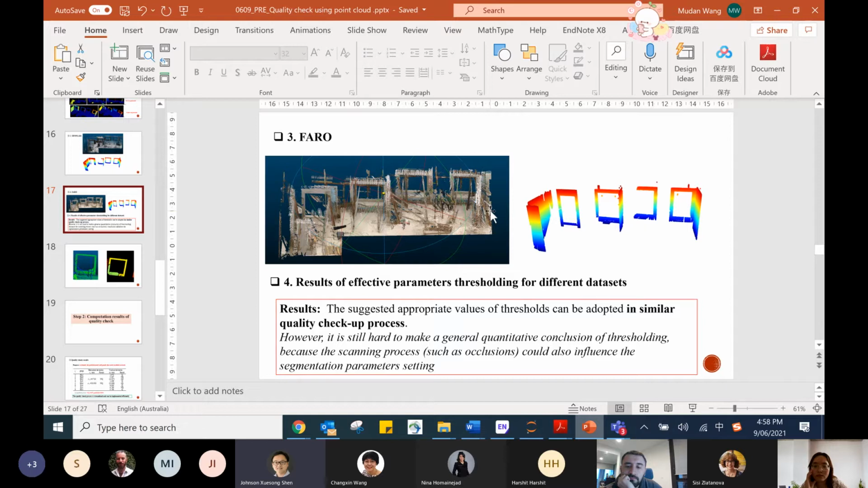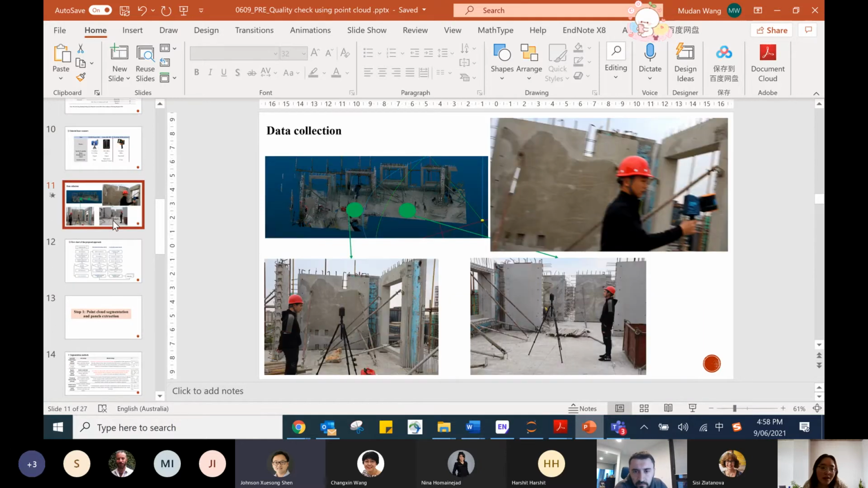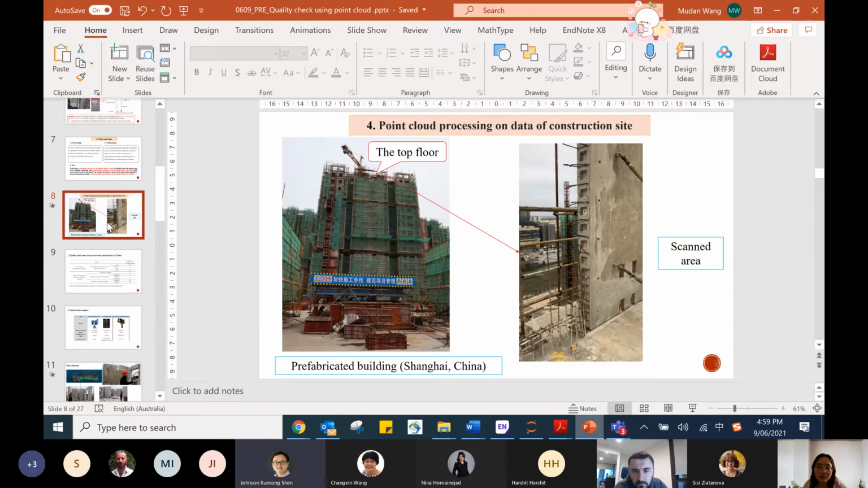My last question here: for this high-rise modular building site, do they have a BIM model, or at least floor plan CAD drawings? They also have the CAD drawings. Is it 2D or 3D? 2D. Yes. Okay. And in real practice, they use the 2D drawings for the whole quality check. So 2D is also enough for the quality check process.